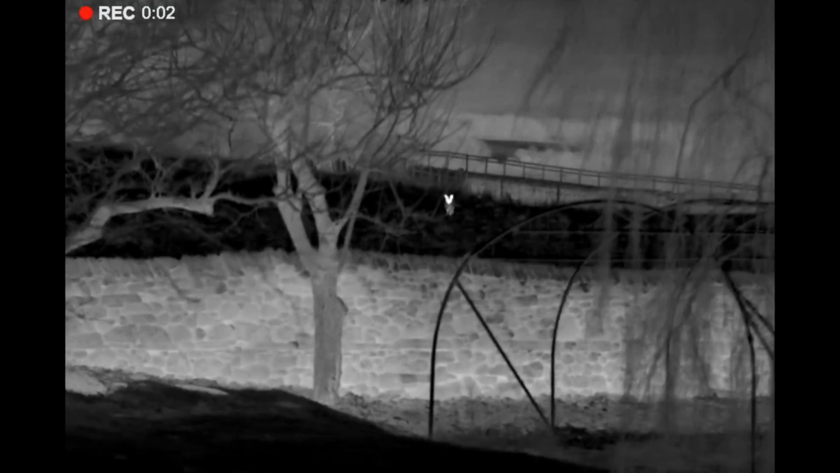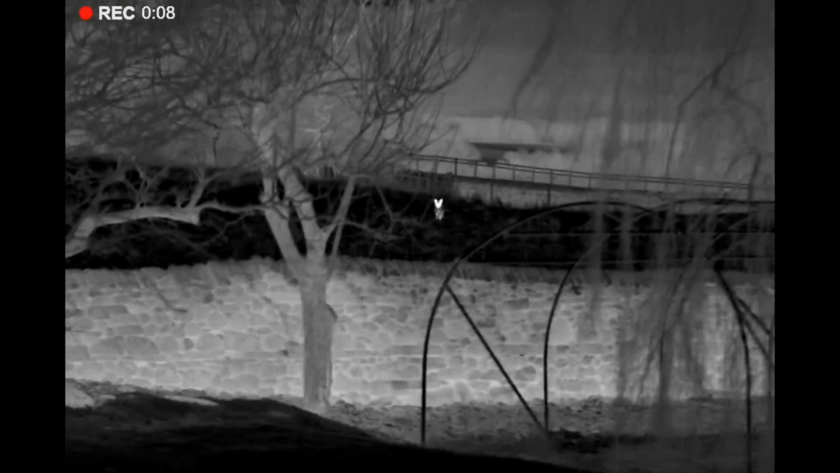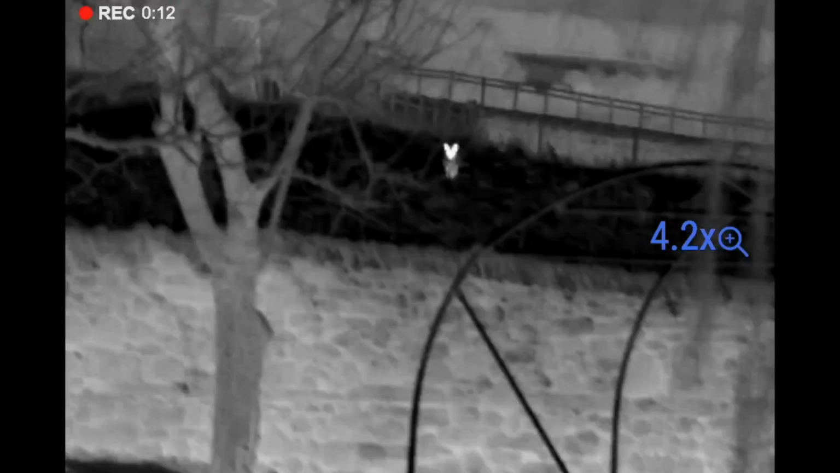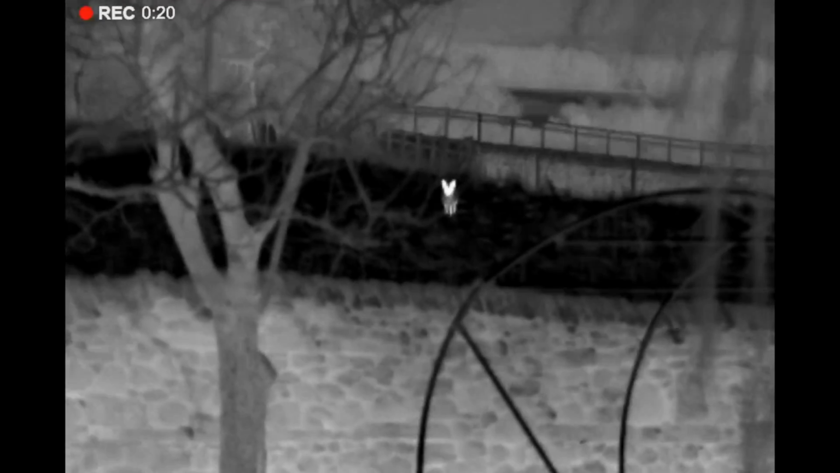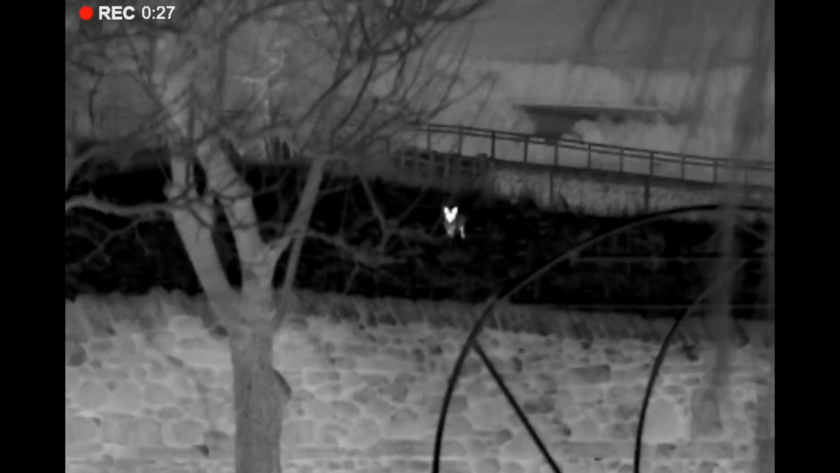Right, we've been here 2 minutes. I'm just scanning the area. I've got a fox in front of me. As you can see, I've got it on video. It's a great night for thermal. I'm just shaking a bit, trying to focus and zoom at the same time. But there you go. And it's coming towards me.